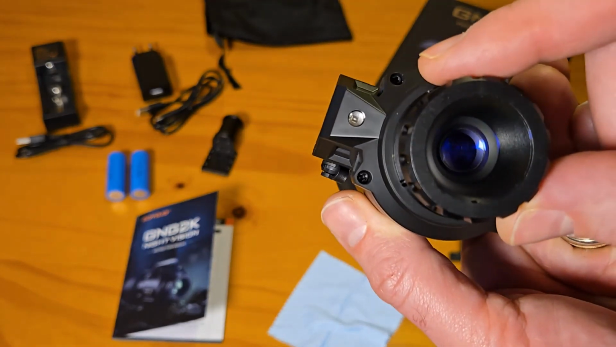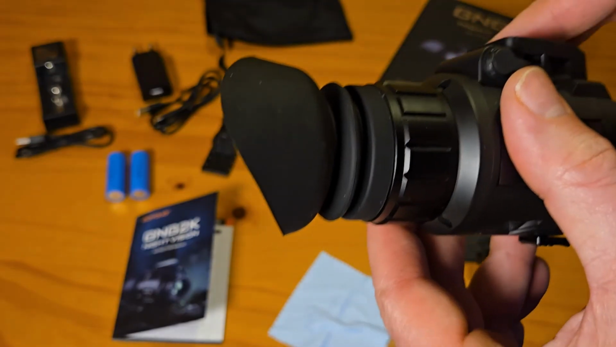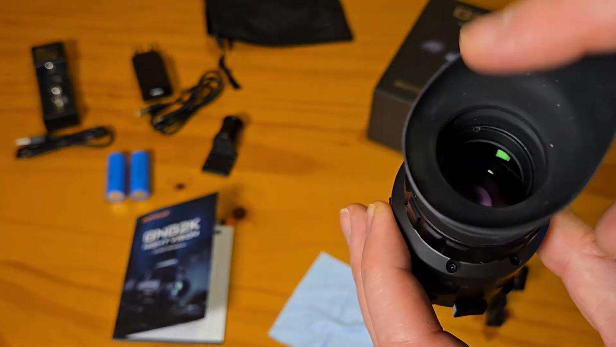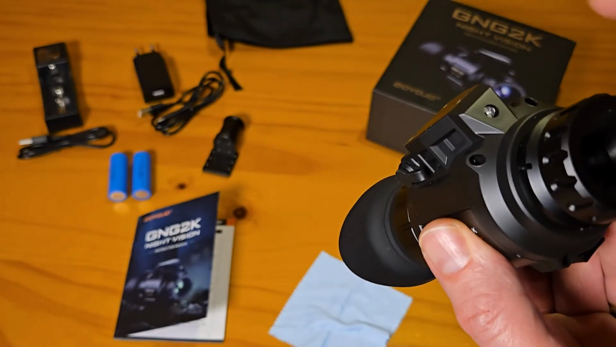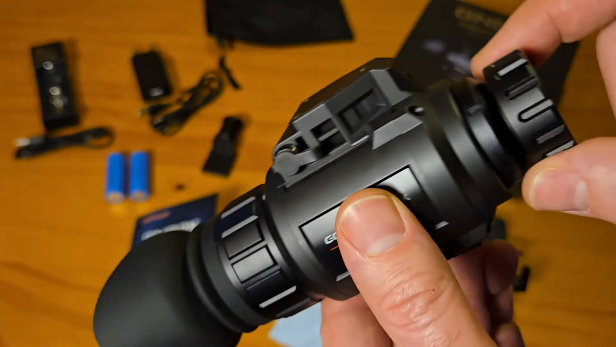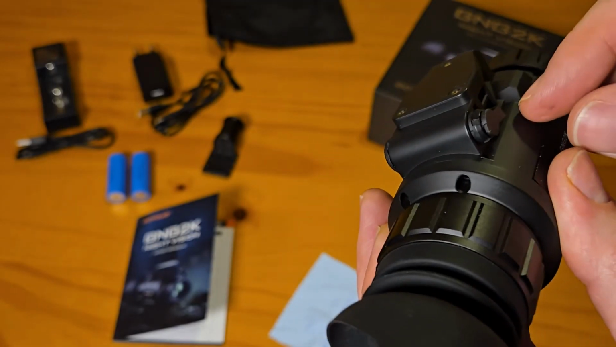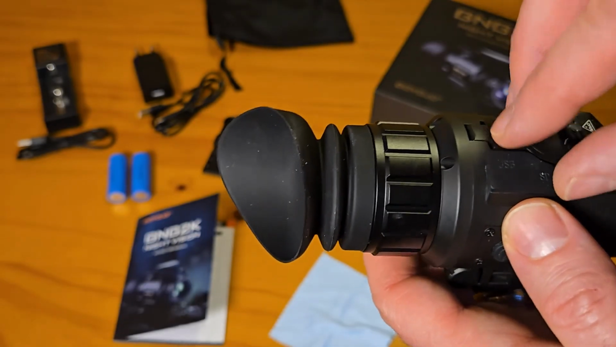One thing I want to point out as well, which I really appreciate, is obviously you can actually focus the monocular right here on the lens, but the eyepiece can be focused as well too. So if you wear glasses, if you're nearsighted or farsighted, you can actually turn this, adjust it, and get clarity inside of the eyepiece, and then obviously focus on your target through the sensor on the end as well too. So really they've thought of a lot of things here, and it is definitely pretty user-friendly and easy to use.